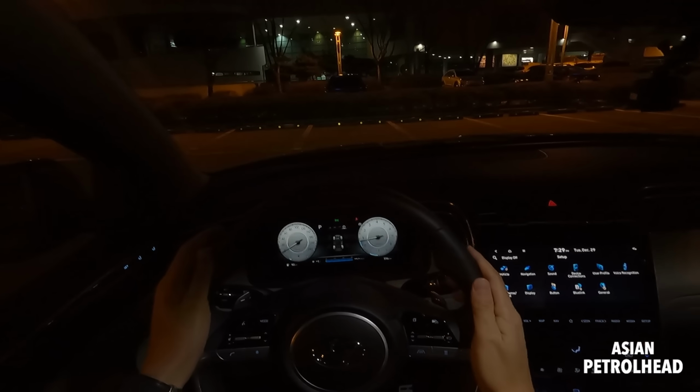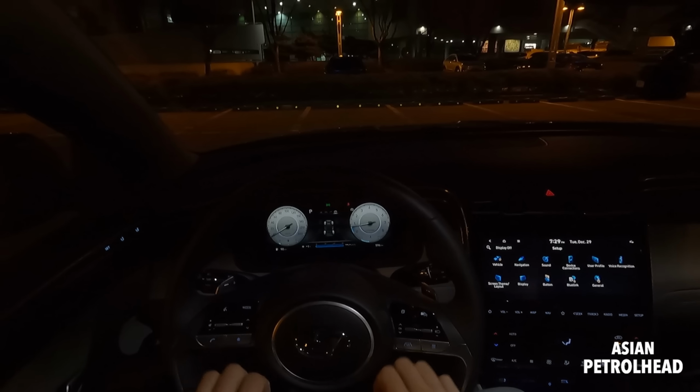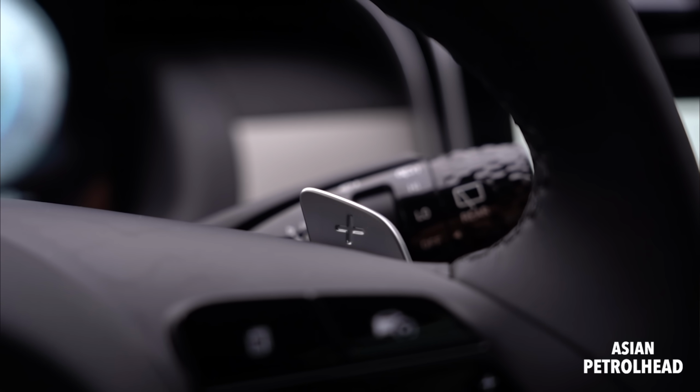It's pretty nice. Some people just don't like it, but leather feels great. Hard plastic, hard plastic, hard plastic, all leather here. But it feels where you touch the most is covered with nice leather. And you know, steering wheel and paddle shifter feels great.